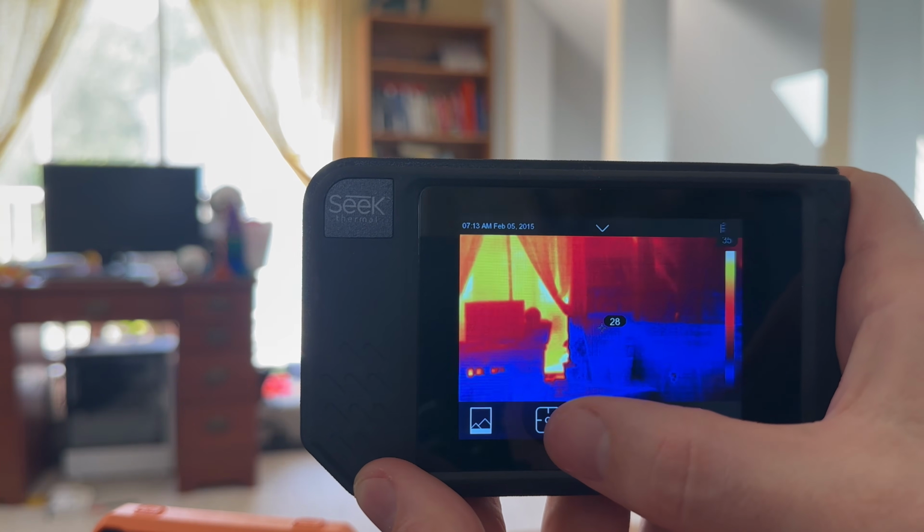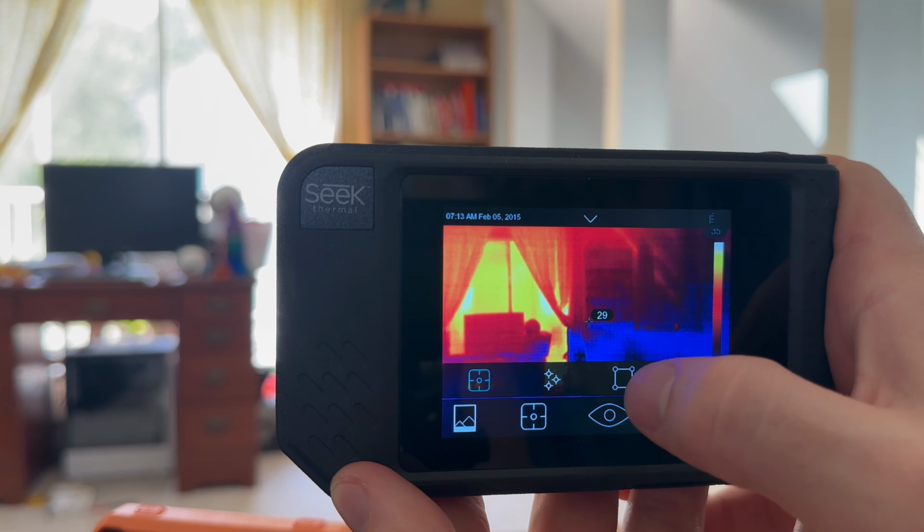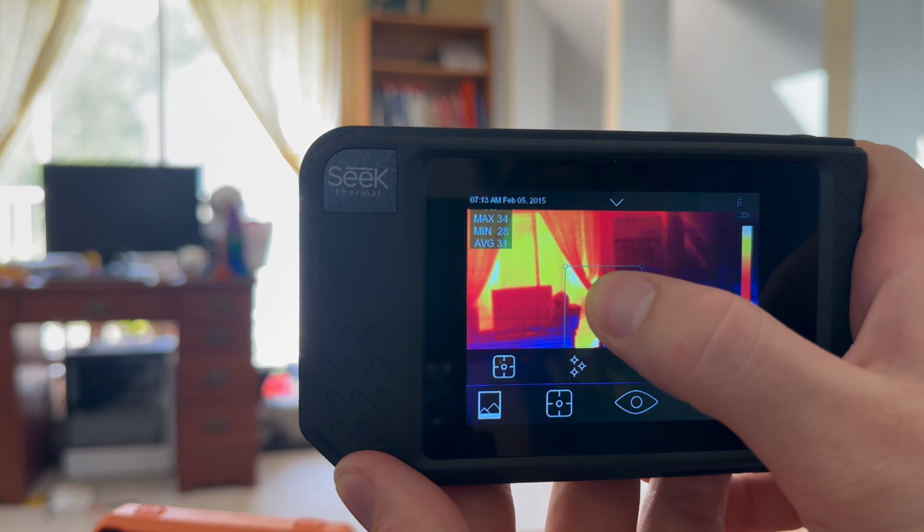So if the thing you're shooting at absolutely has 30% emissivity, it's going to be impossible to get an accurate temperature off of that, because you cannot change the background temp to be able to see what is actually reflecting off of that surface. Now, absurdly, this camera is the only one out of all of these that has the ability to put that box on there with the hot, cold, and average.